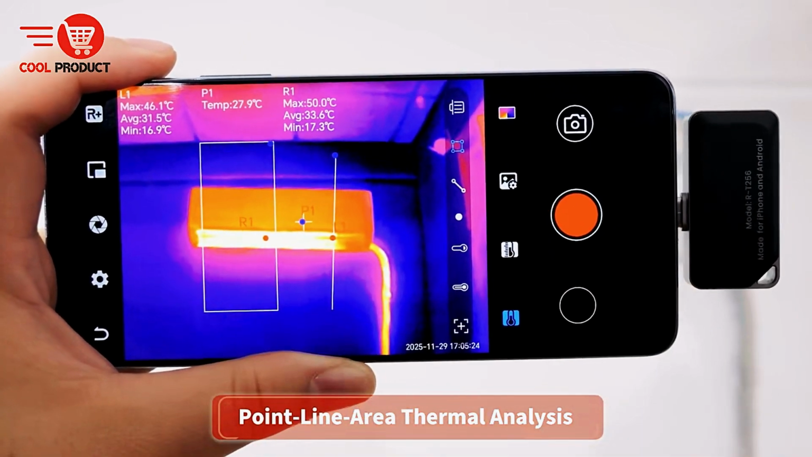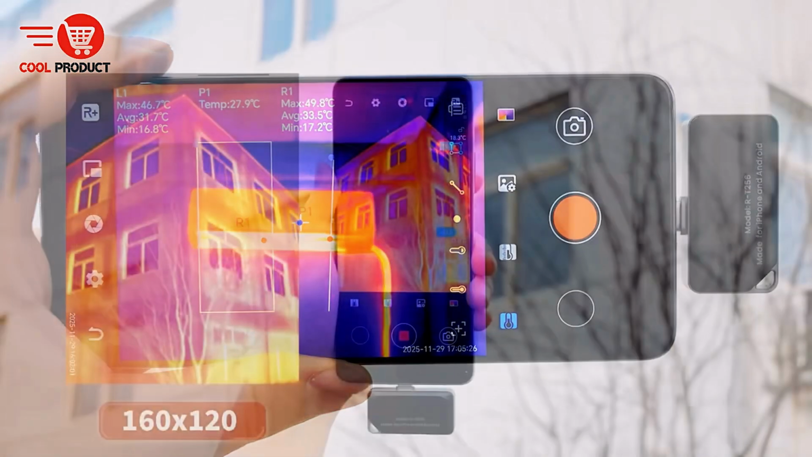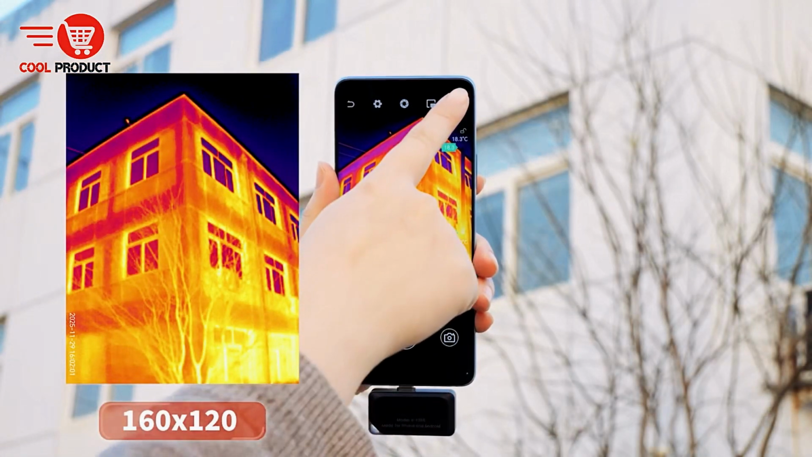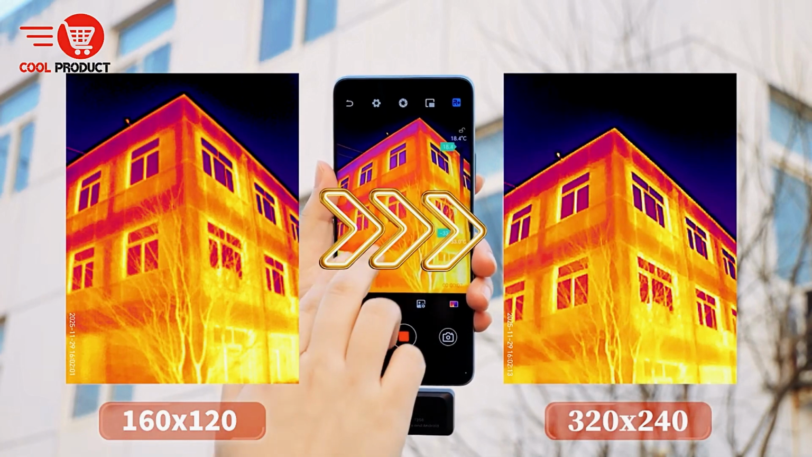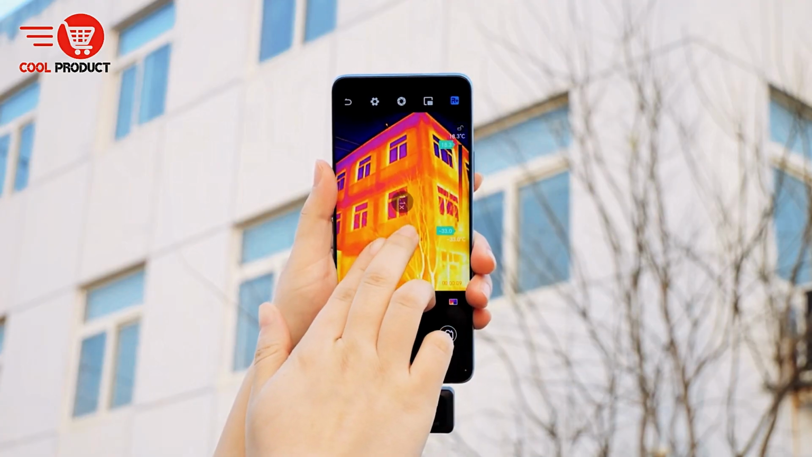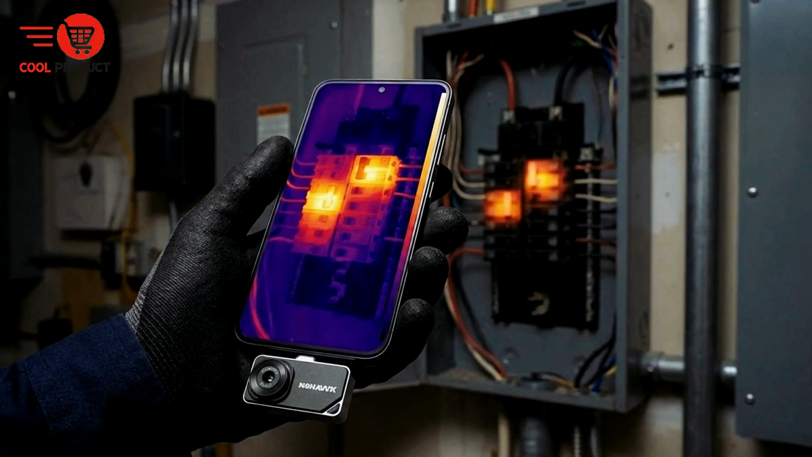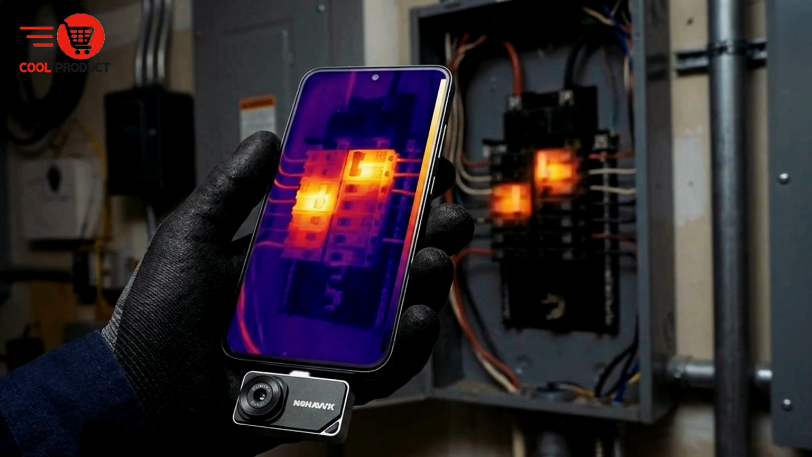You get real-time temperature analysis, high and low temperature alarms, and temperature tracking to monitor changes over time. The iotherm function supports ranges from minus 4 degrees Fahrenheit to 842 degrees Fahrenheit, and offline analysis with full screen temperature display allows deeper inspection after the scan.